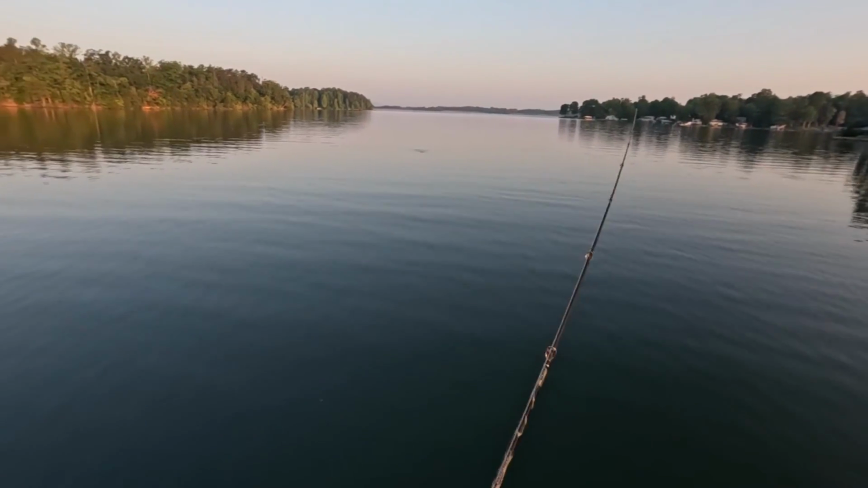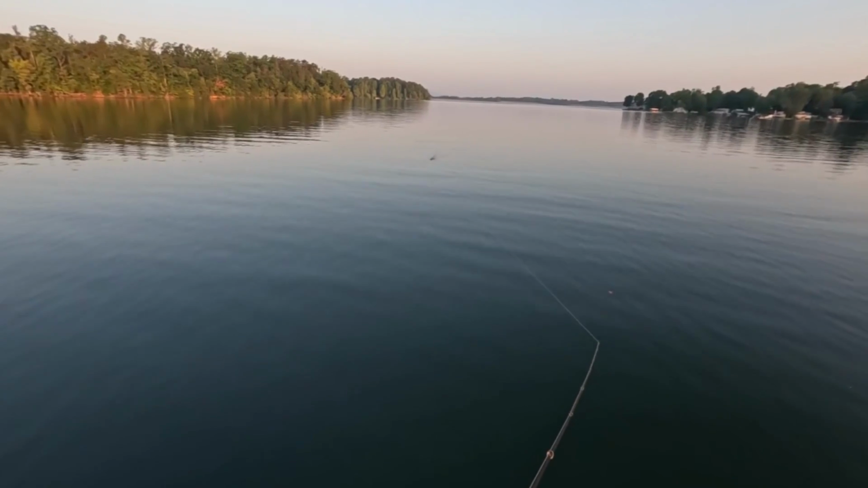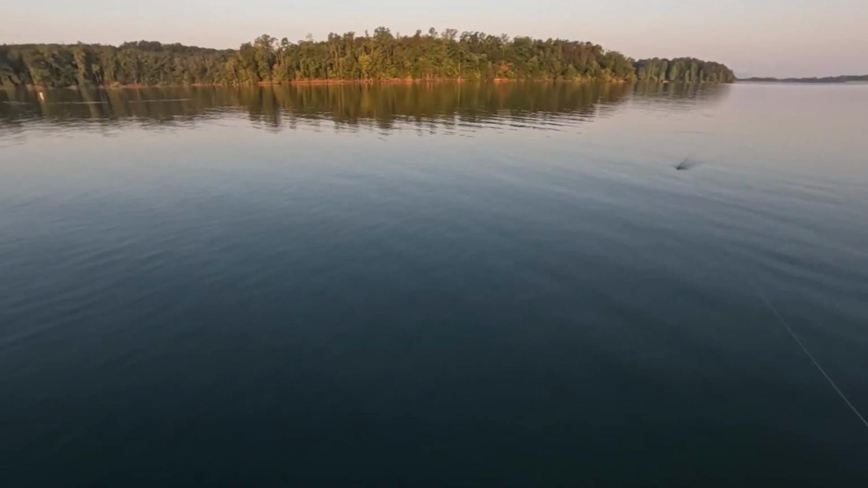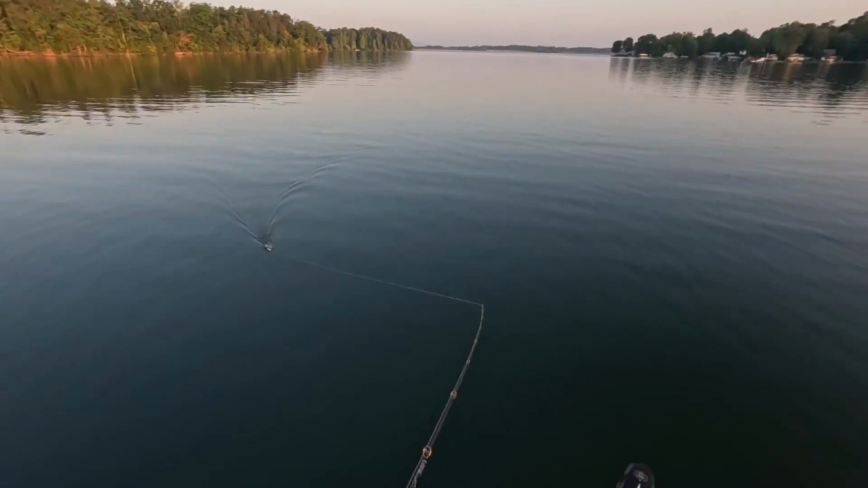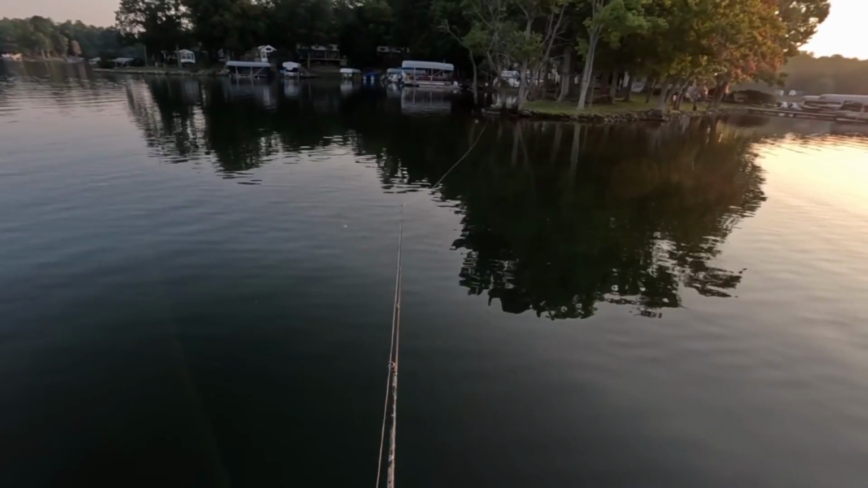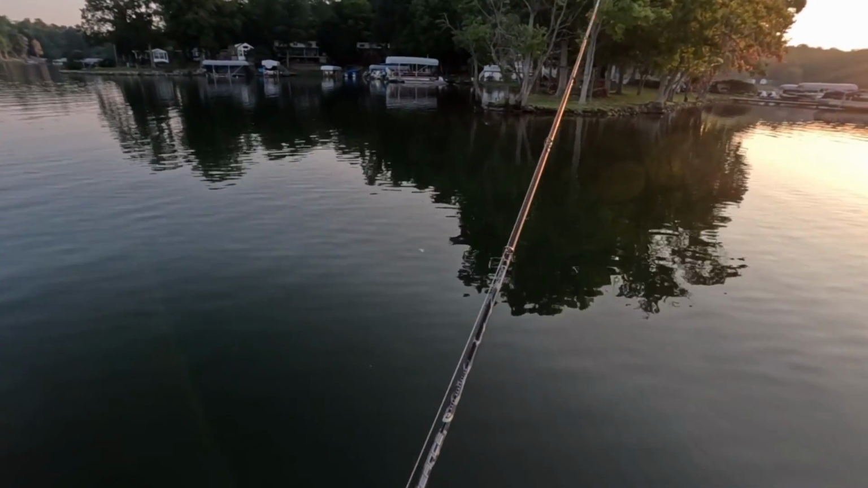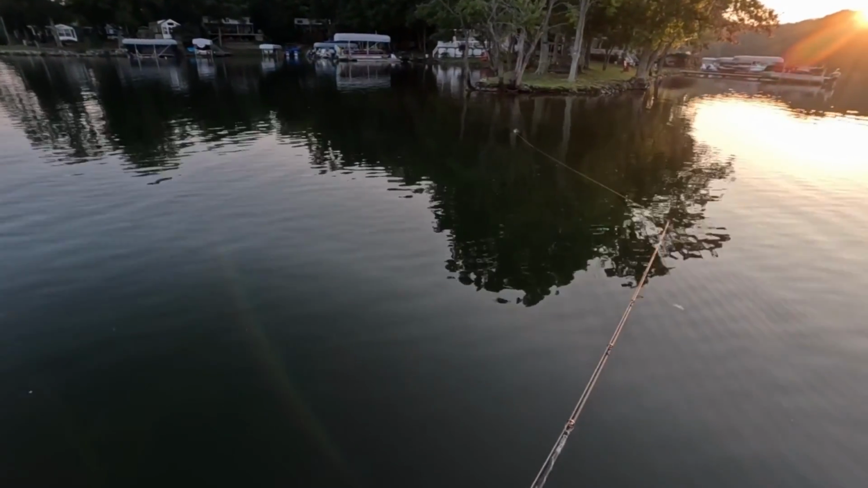I'm seeing a lot of good blow-ups through here. One of those times that it's going to be chucking and winding. Keep the boat moving. Just wanted to see what they're doing.